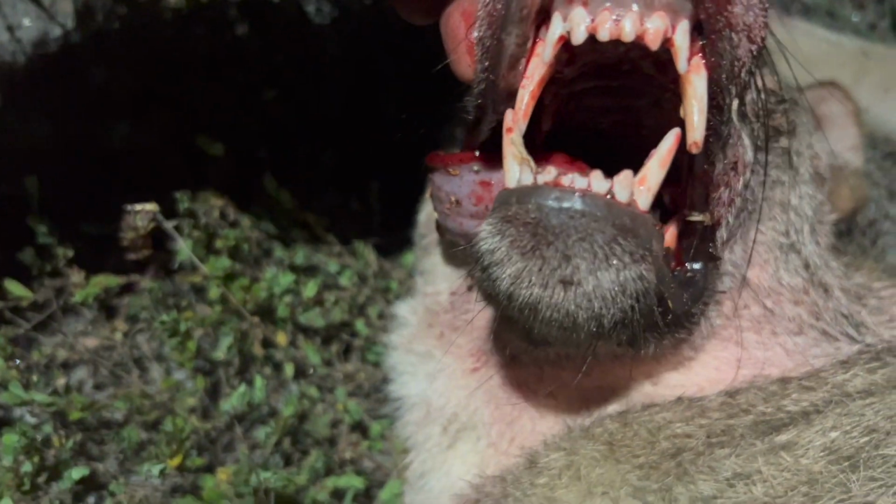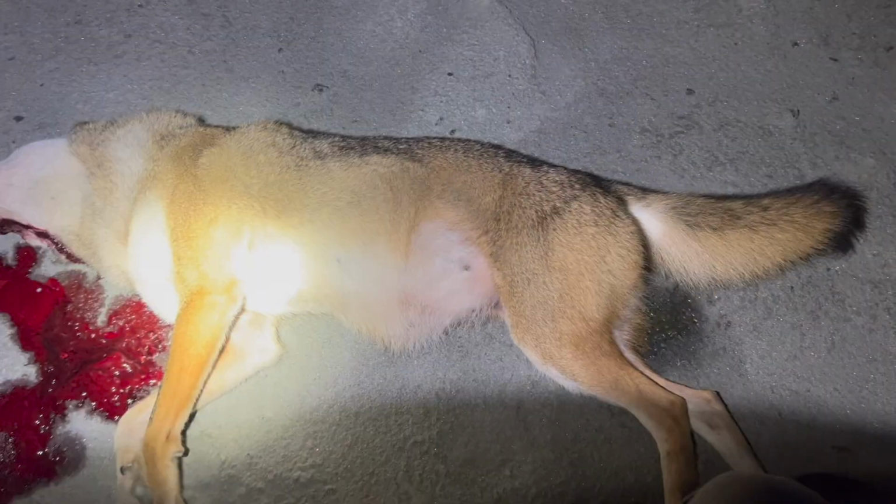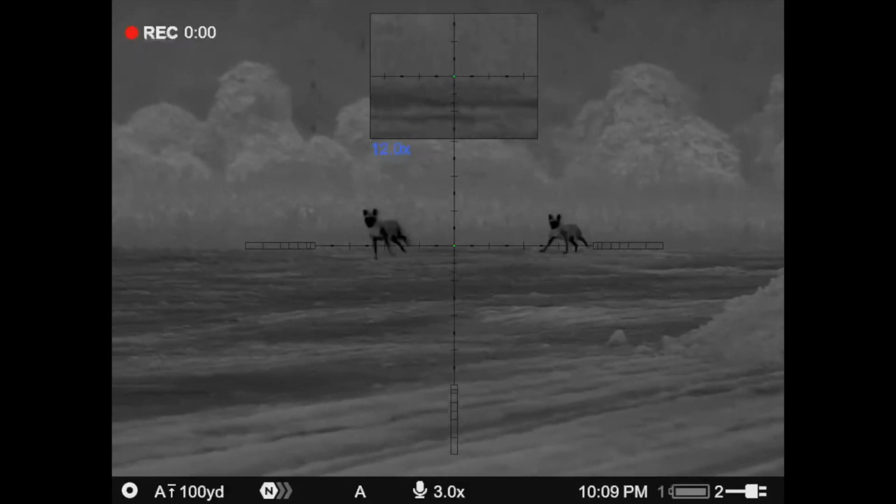This is an older dog for sure. You can see his bottom teeth right there. This is a prime reason that you shoot the dog in the back.